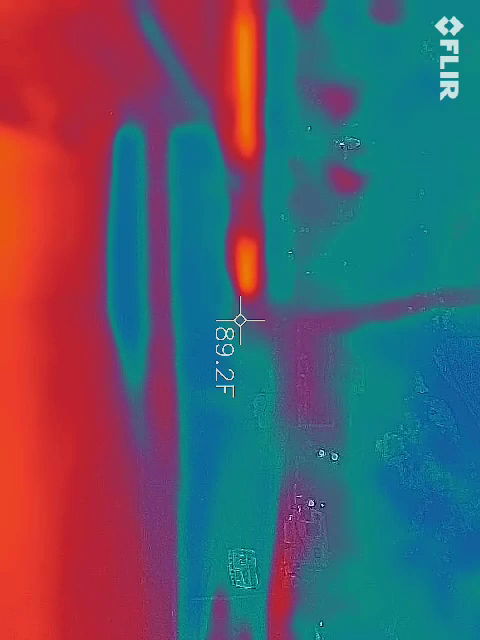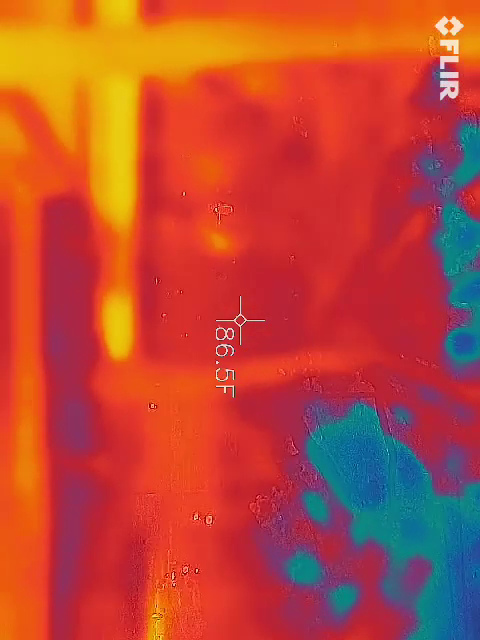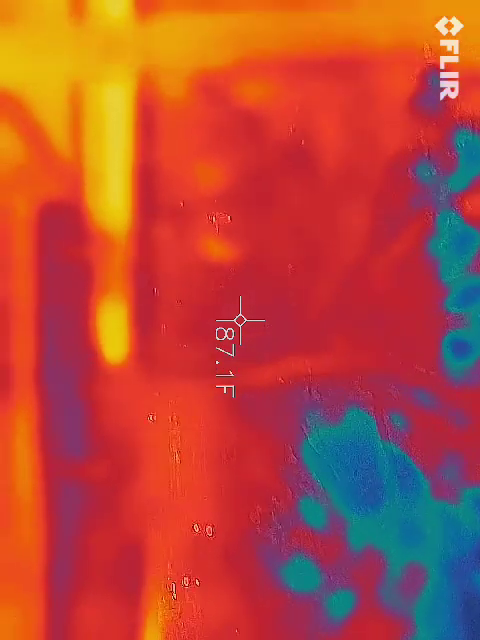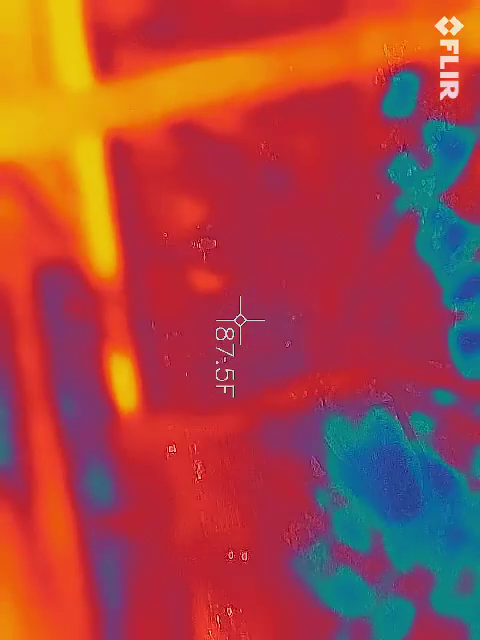Oh, sorry, it was my silent partner telling me about them. Is that what that white mark is? No. Surely not. It does not see through glass. Oh.